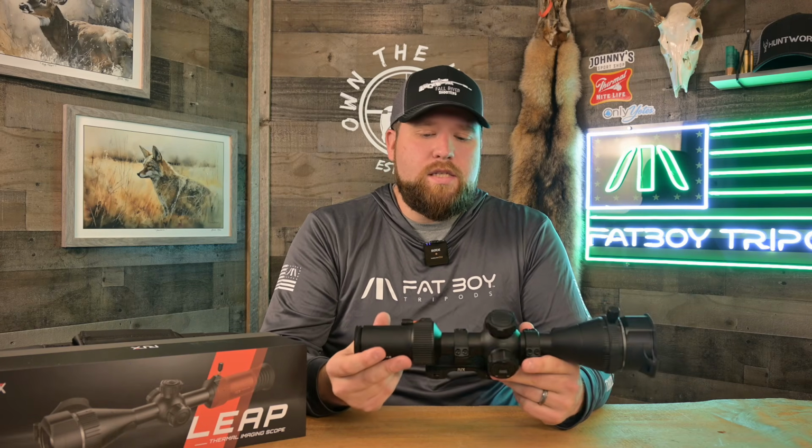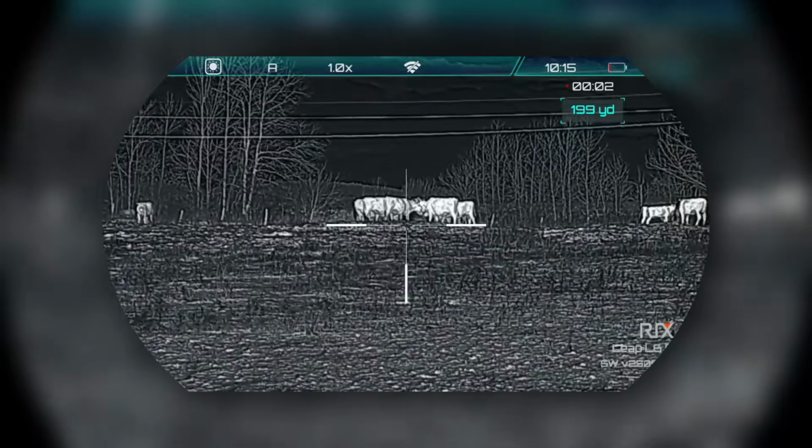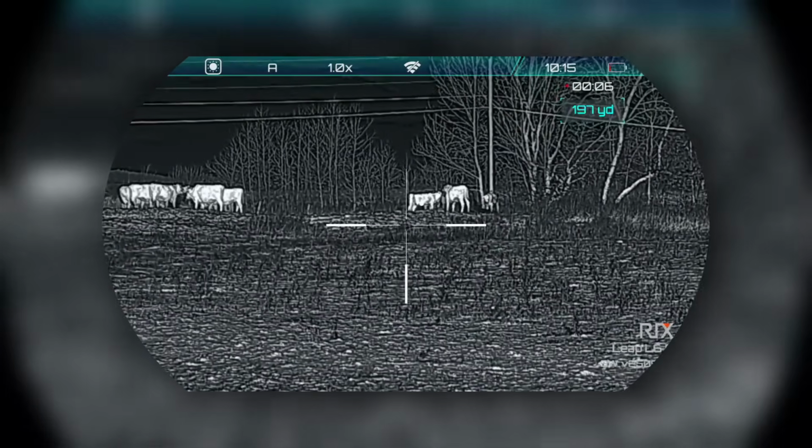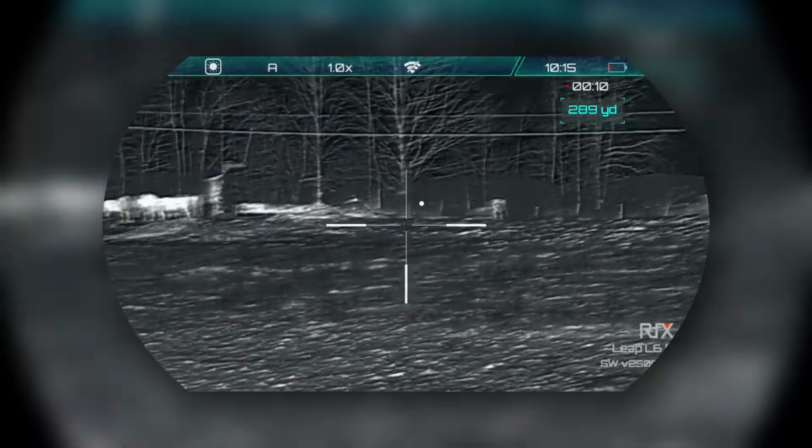Image quality on this has improved a little bit, being that they went from a sub 25 millikelvin sensor down to a sub 20, and they've got their new AI technology sensor built into this scope. I don't really know what that means. I didn't read too much into it, but basically it's going to have slightly better image quality, a little bit of an edge over the original L6. Enough to upgrade?